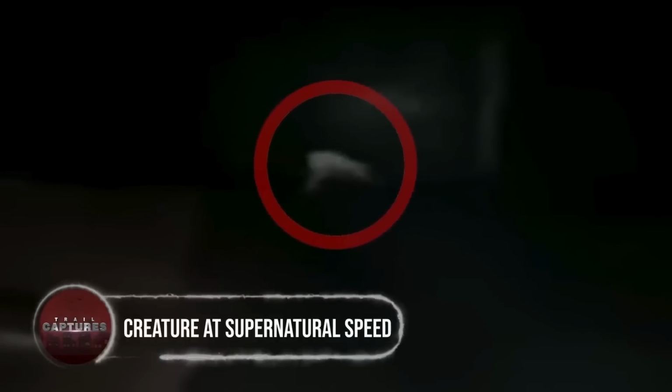Creature at supernatural speed. During the road, the car comes to a halt, and suddenly, an otherworldly figure materializes in the distance, sprinting with supernatural speed. Bewildering and ghostly, the creature emerges in the video, its form obscured by darkness, yet strangely white with 4 agile legs propelling it forward. Its movements, reminiscent of a predator, exude an air of danger.